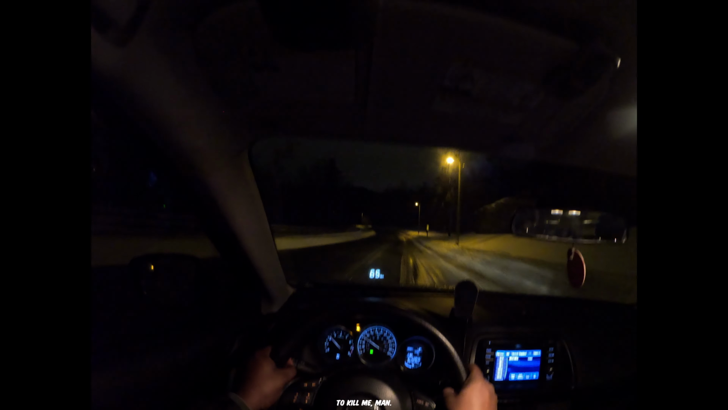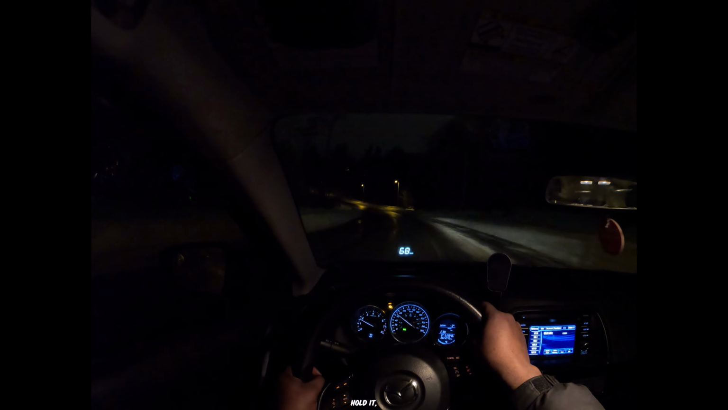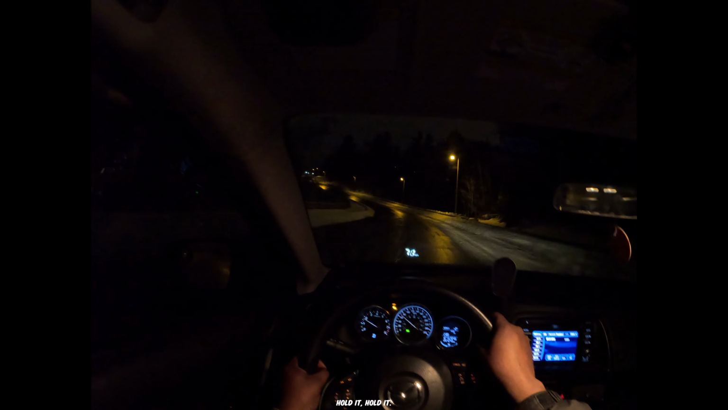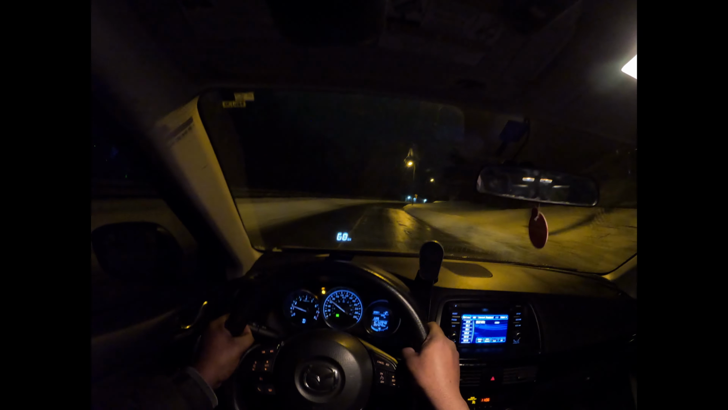Traction. God damn. Traction. Bro, traction wants to kill me, man. Come on, put it in. There we go. Hold it. It goes, man. This car is not even meant for this. It's just meant to be driven with your family, and it's actually doing really good for a 10-year-old car.